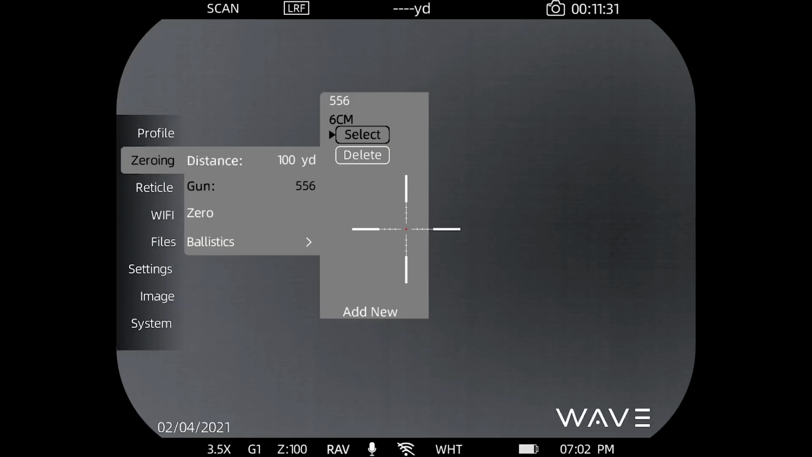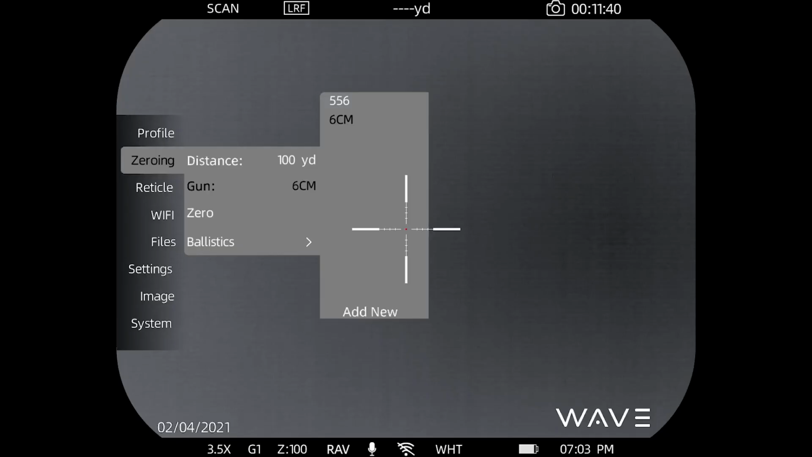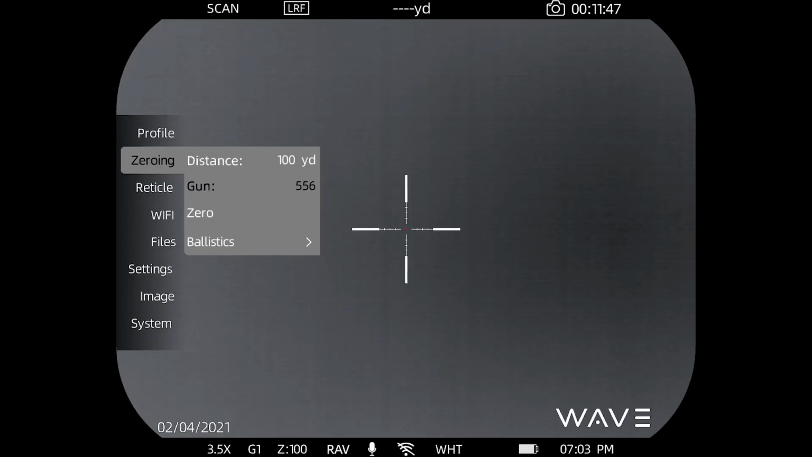All right. Okay. So long press, we'll back out. Actually, let's go back and reassign that to our 5.56 so you can see how easily that is done for you to change between the two.